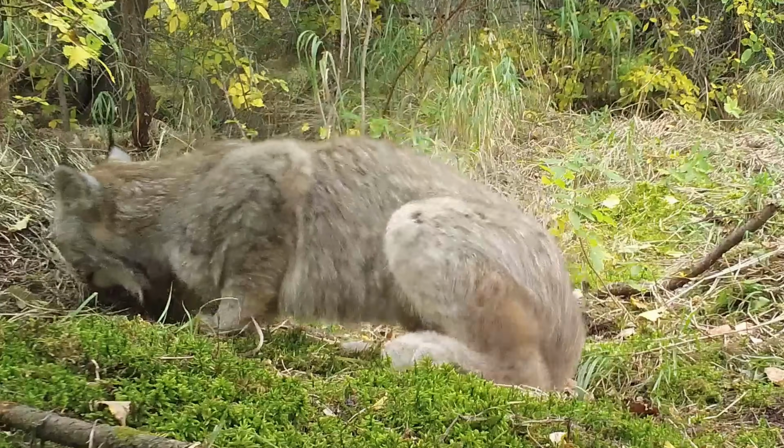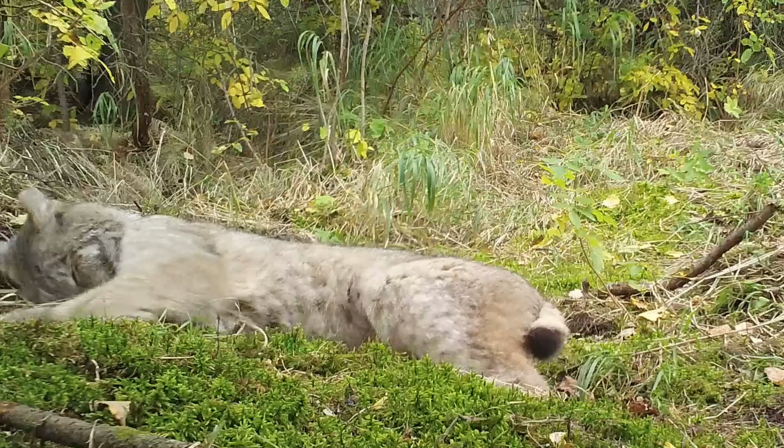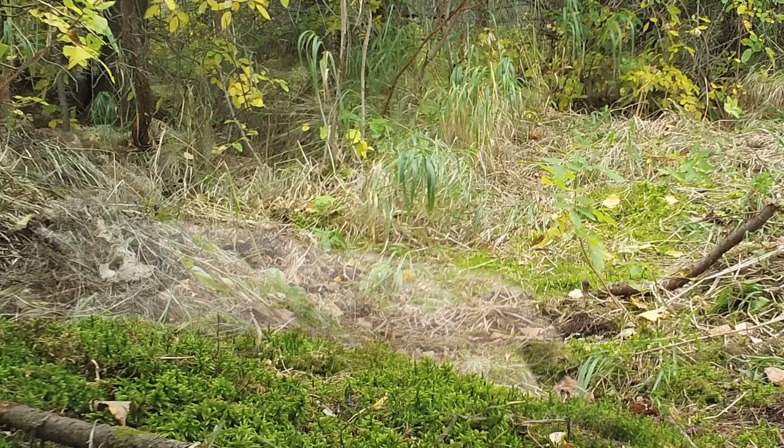Lynx, like most cats, are pretty curious, fairly secretive. Some people call them the ghost. They still remain a ghost for me.